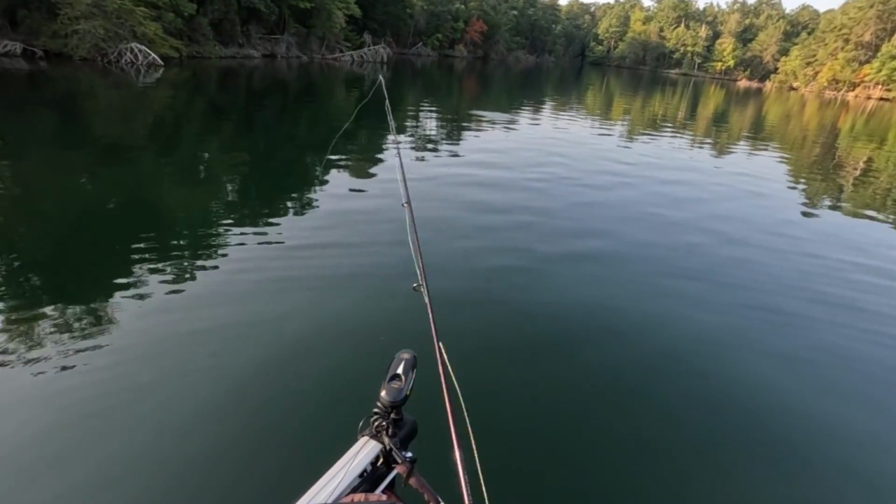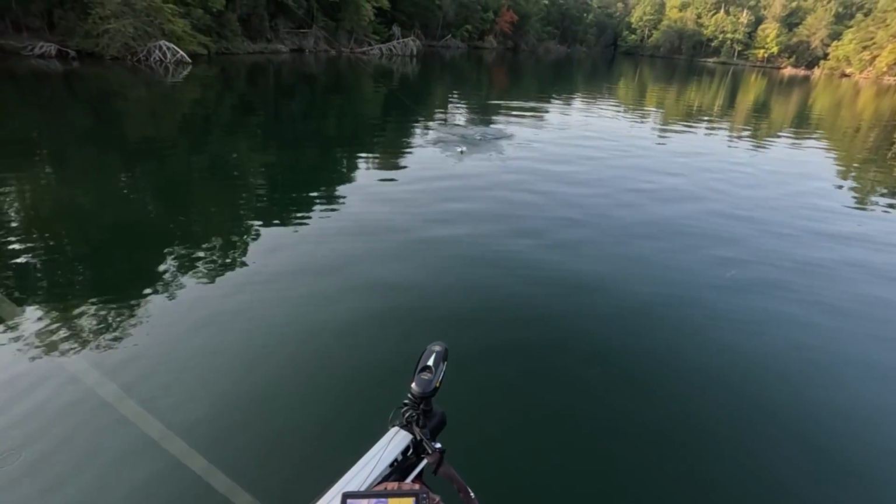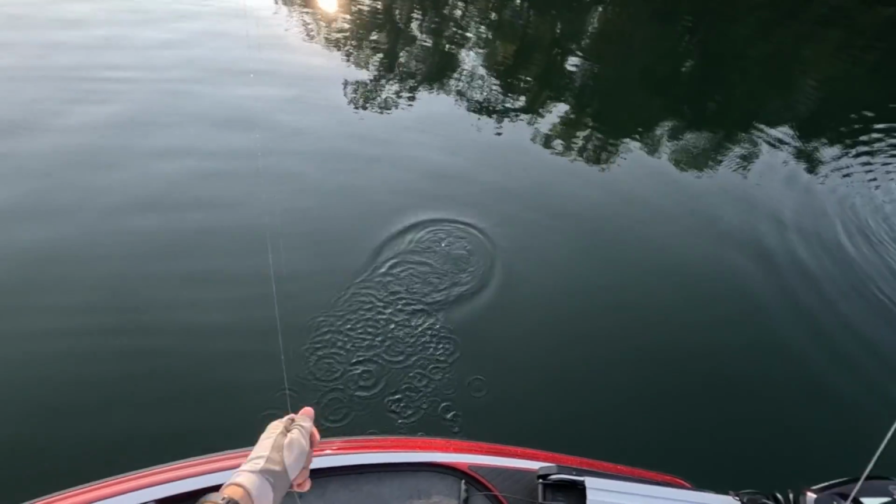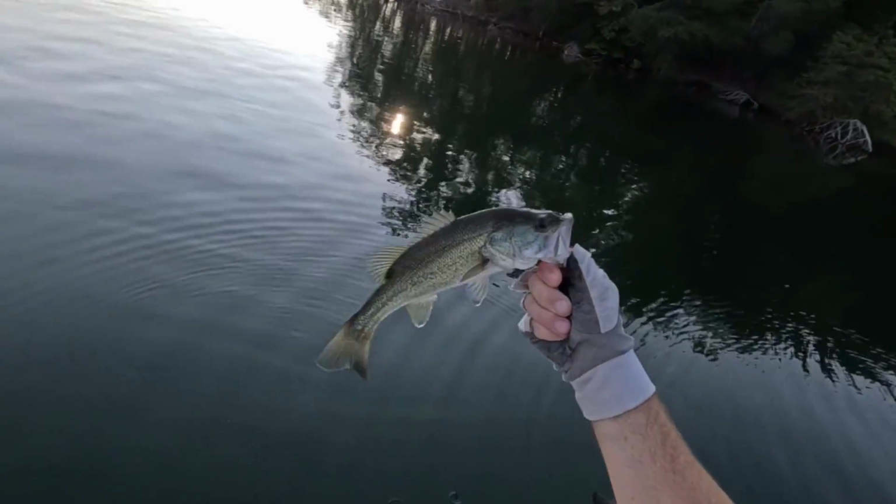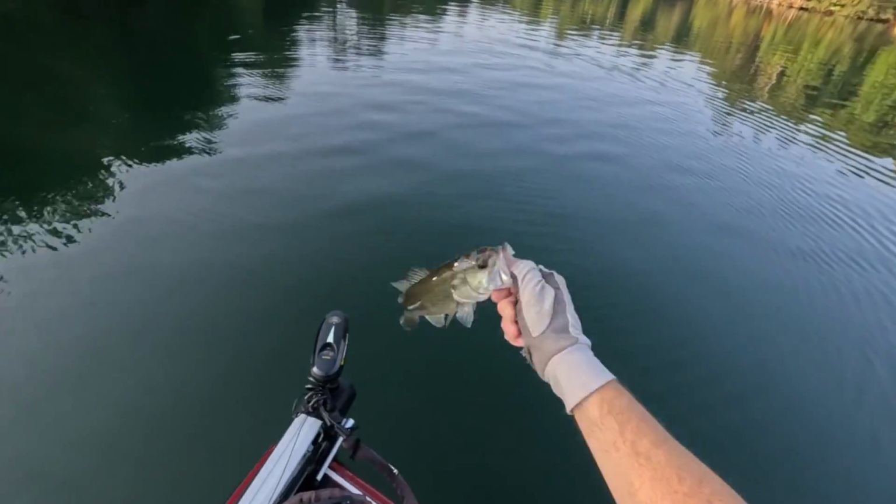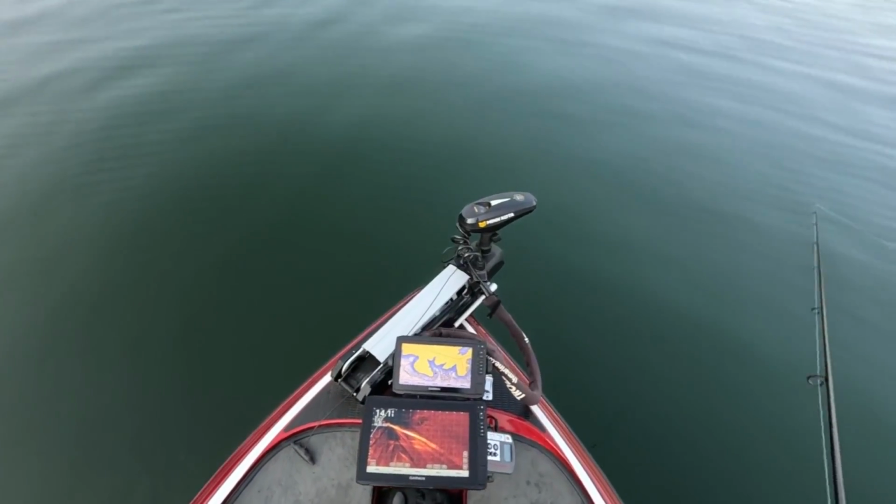Little spotted guy was following at that time. Another spotted guy. Skinny guy. Oh, that's a largemouth. See you, largie. Oh yeah, that's what I want to see.